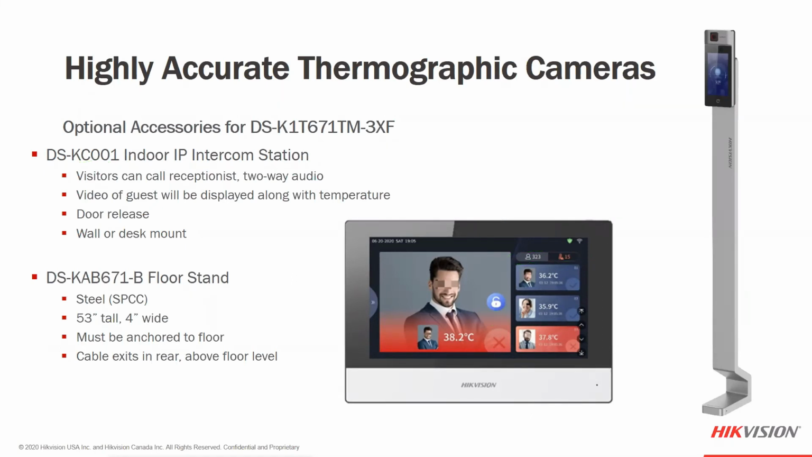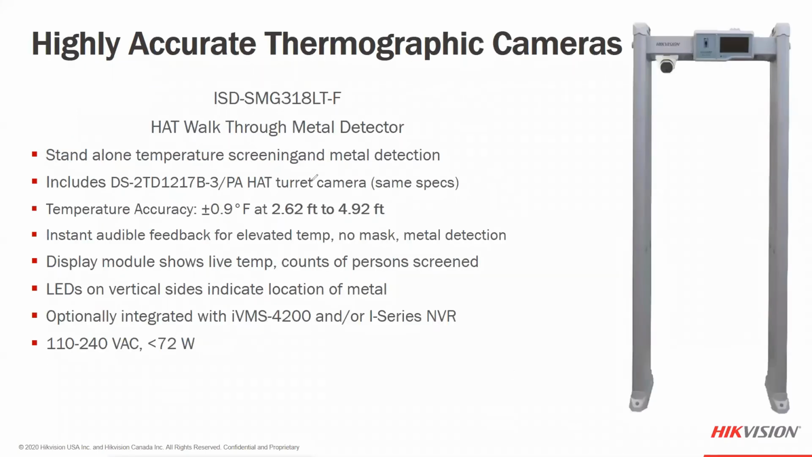We also have one more I want to talk about, the thermographic metal detector walkthrough, with a similar camera that's going to be up here. On the display, this will give you the temperature measurements and the total count of people measured as they walk through this device.